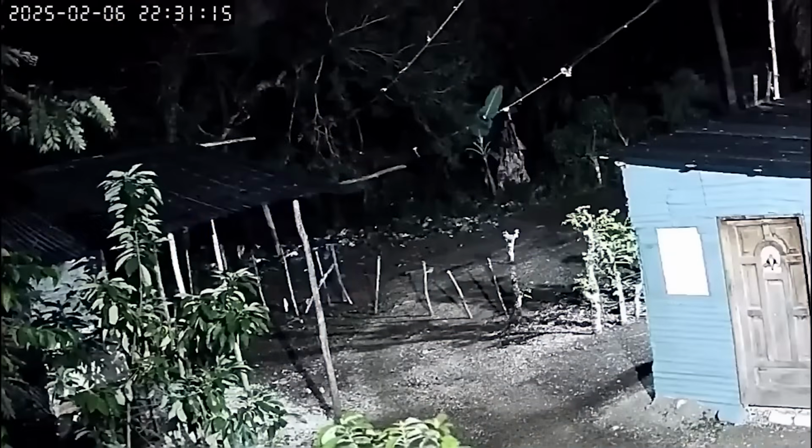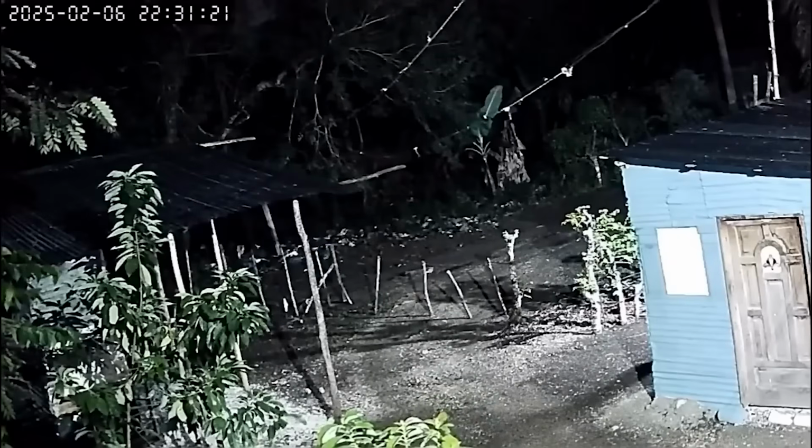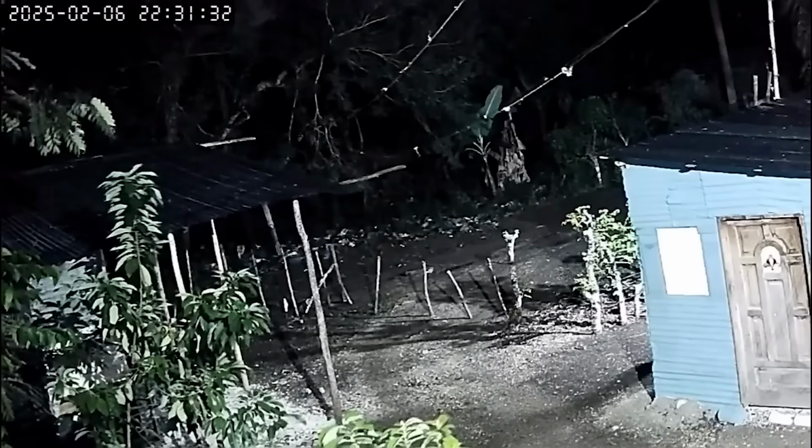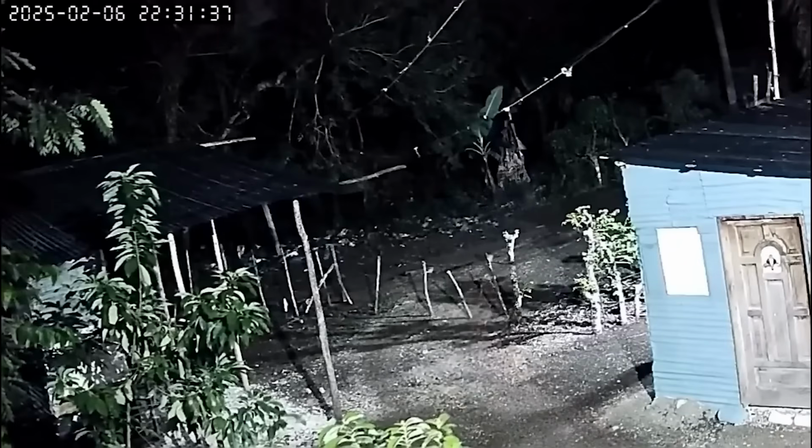This clip comes from Reddit user 87 Lucas Oliveira, who wrote in the heading, a video captured by a security camera recorded a humanoid-looking shadow / transparent apparition at the back of the property, moving from left to right, leaving the dogs of the residents very agitated. The recording took place on a farm in El Salvador on February 6, 2025. So let's take a look at this.